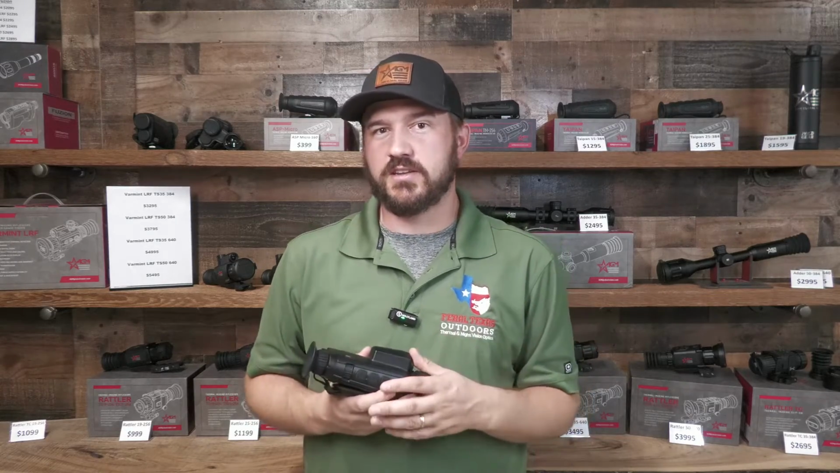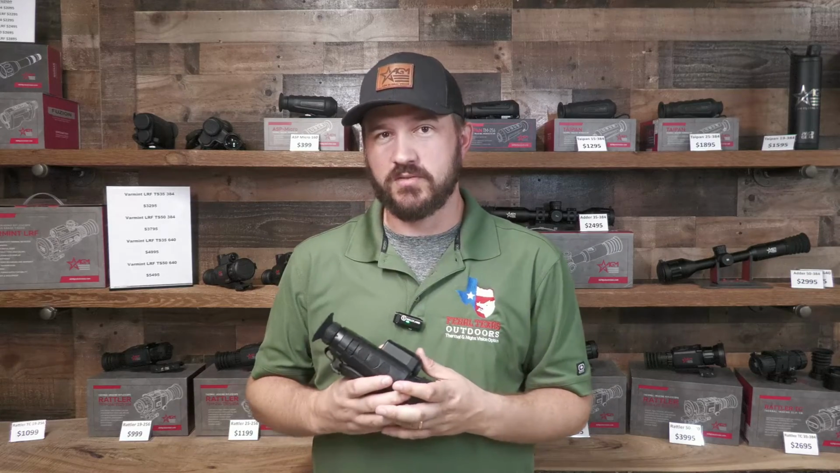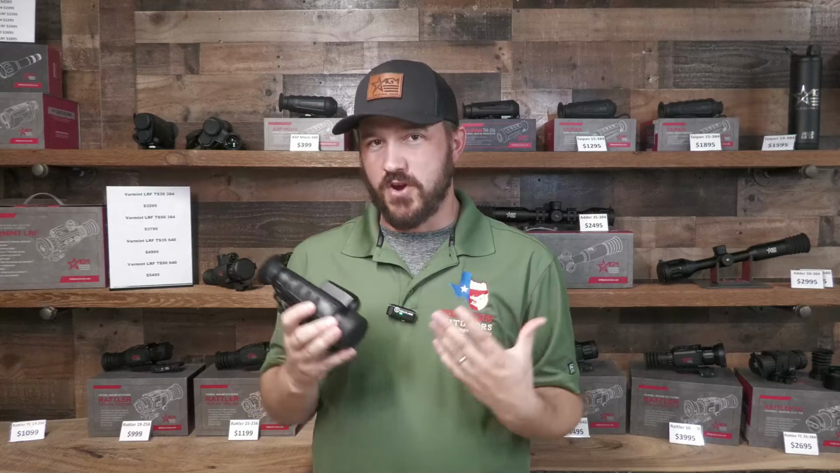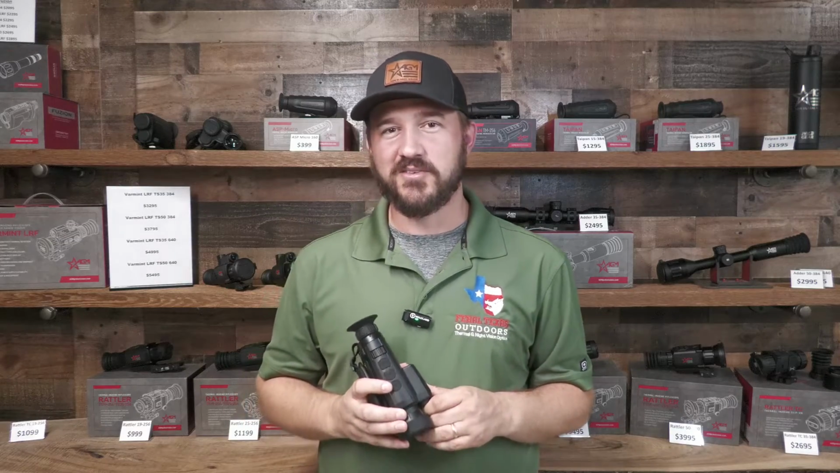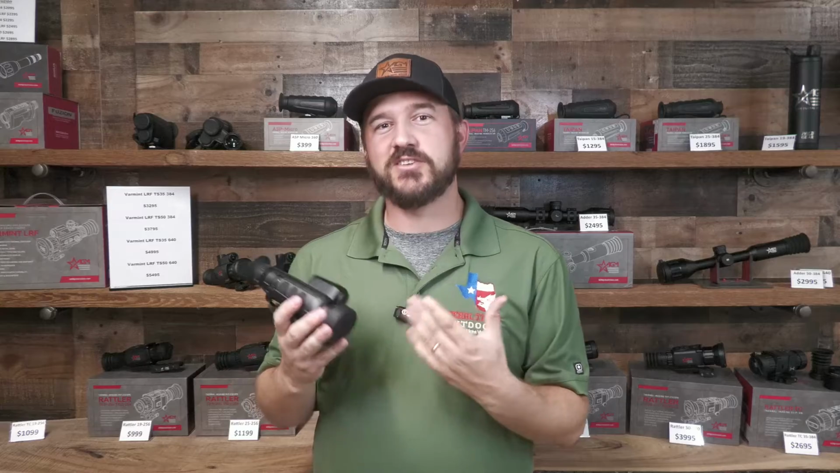If they're not cows out there and there's something black as can be, that's a big old pig sitting out there. On a nice full moonlight, or if you use IR with this, the digital night vision is very helpful. So I can tell you that this will save you some walking, guys. You go out there and you range and it's 800 yards out, and I want to know exactly what it is. You can cheat a little bit using that digital night vision.